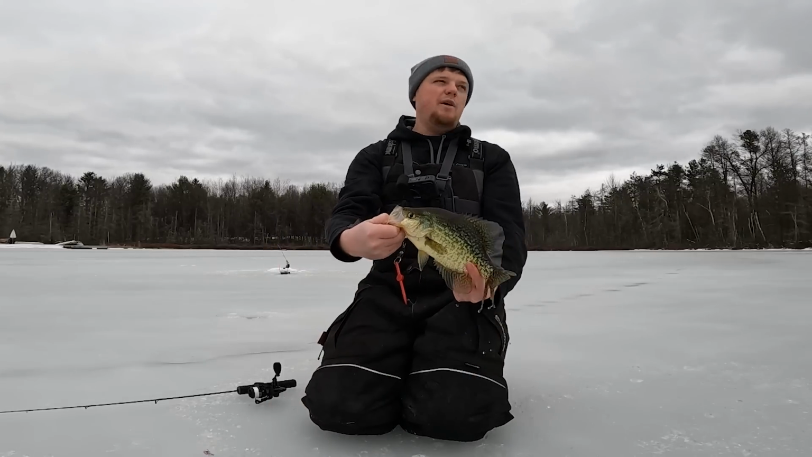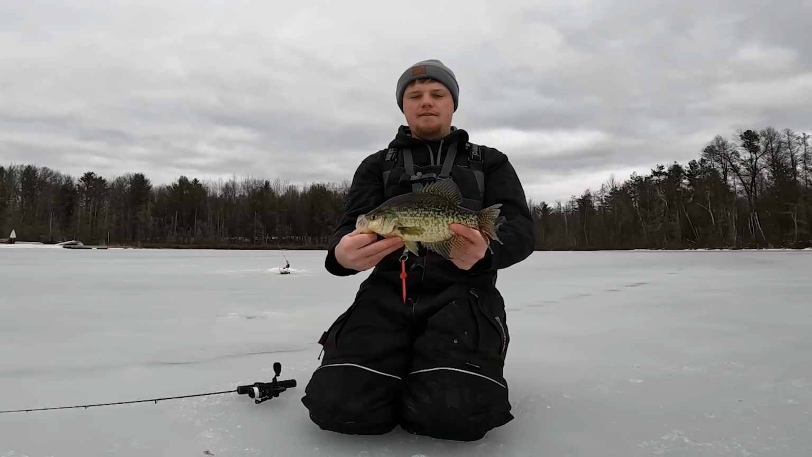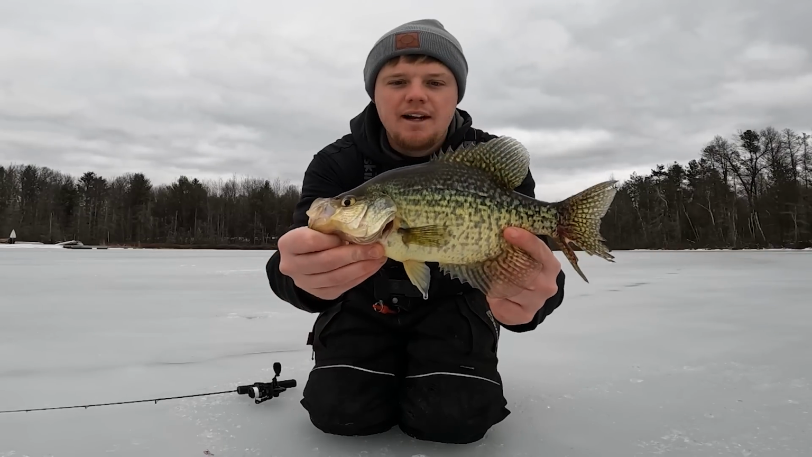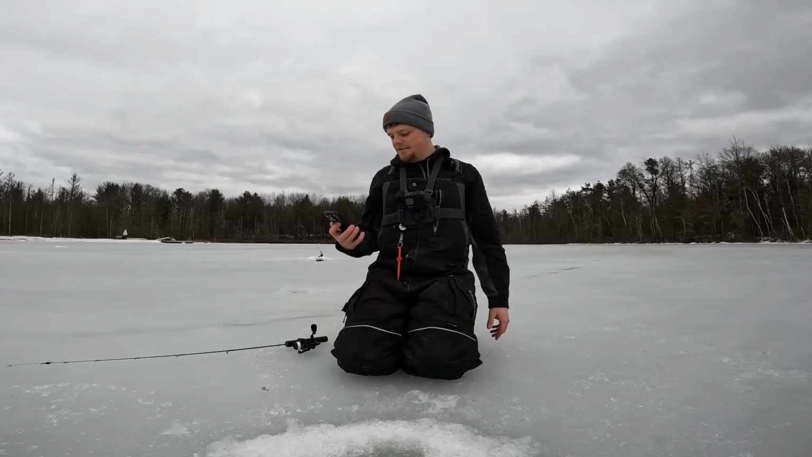That was about 40 feet away. We're pretty close to probably 20, so we probably had to move them about 20 feet, which could have happened in this clear water, and that fish came and did it. So another awesome fish. A little bit on the bigger side there, but we'll get this one put back. There he goes. Awesome.